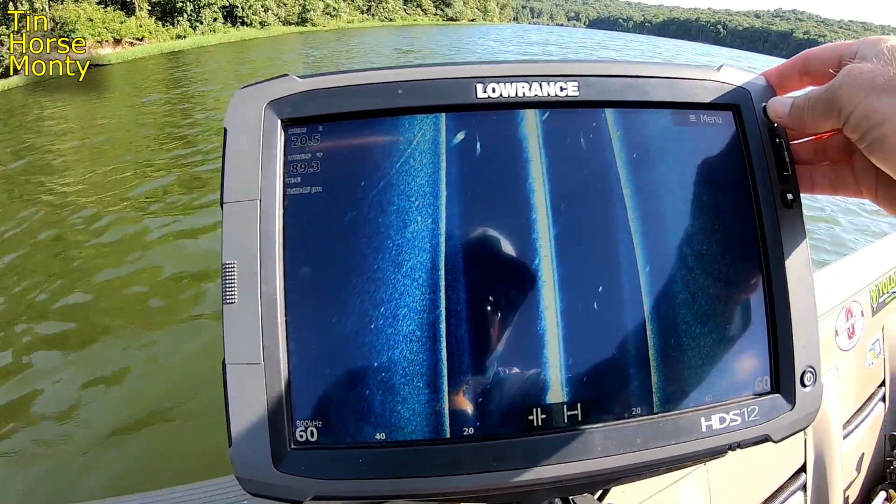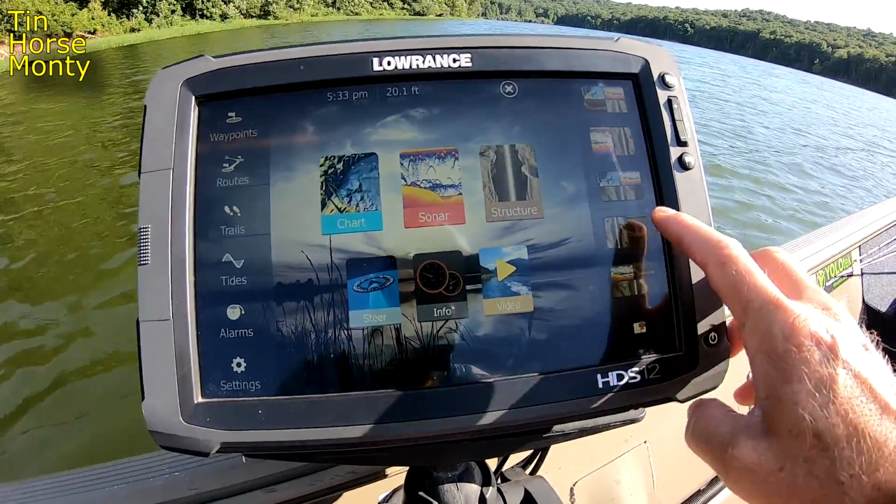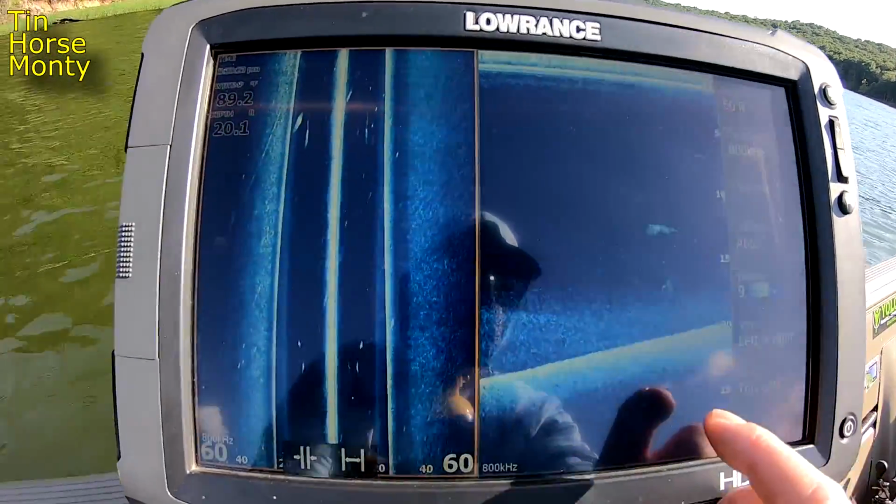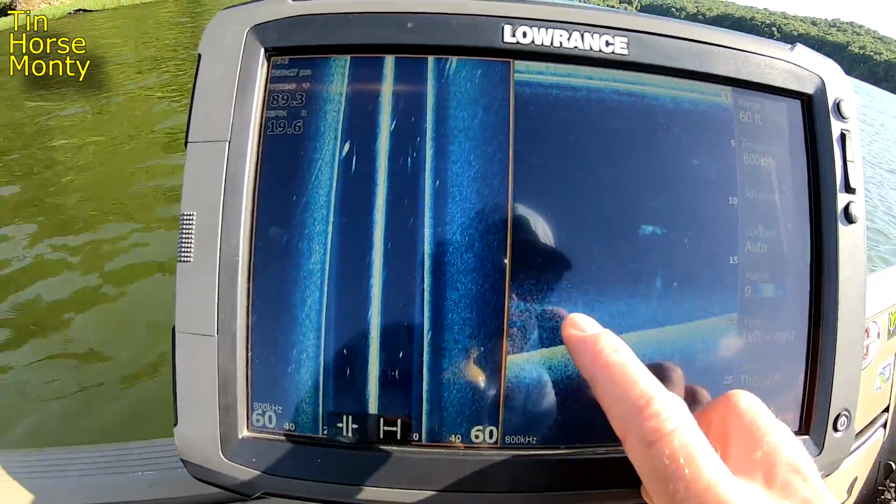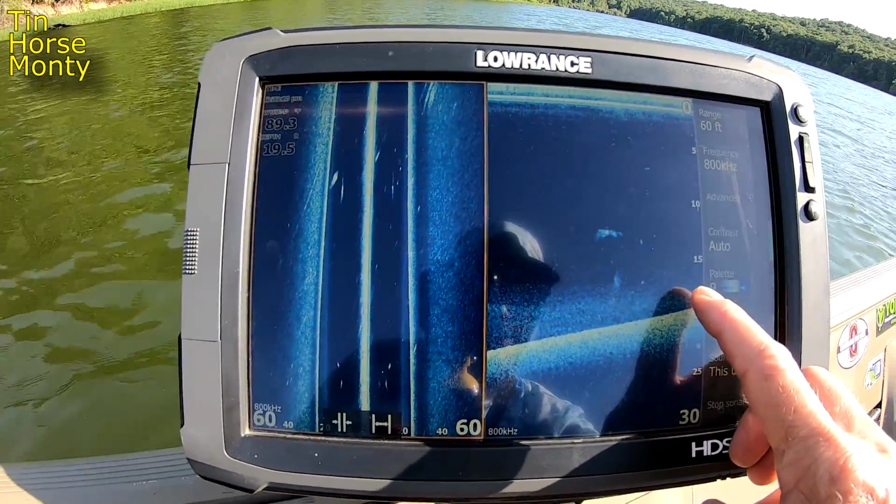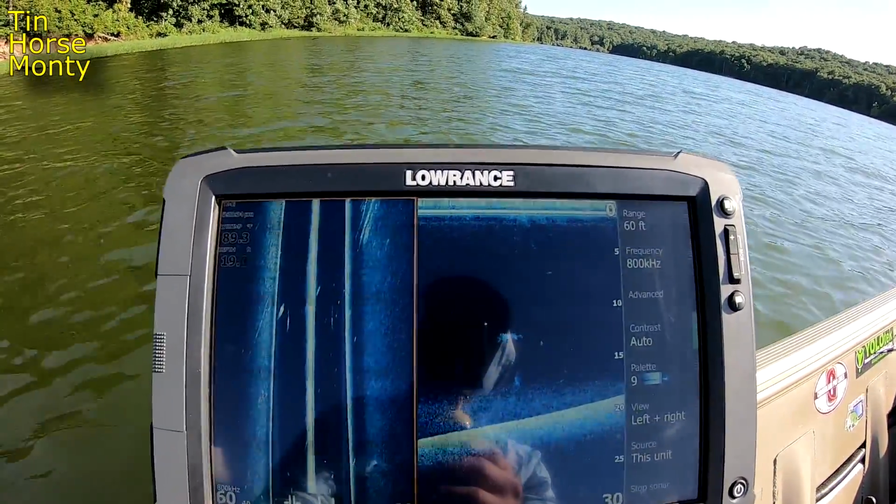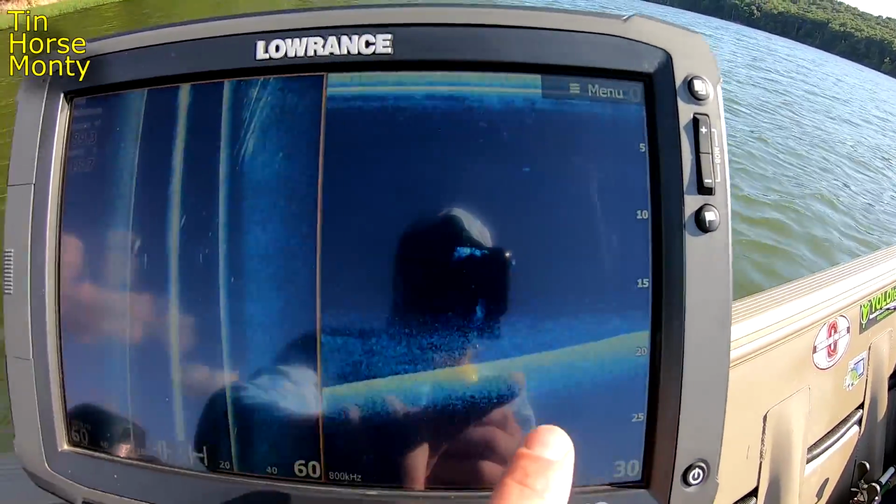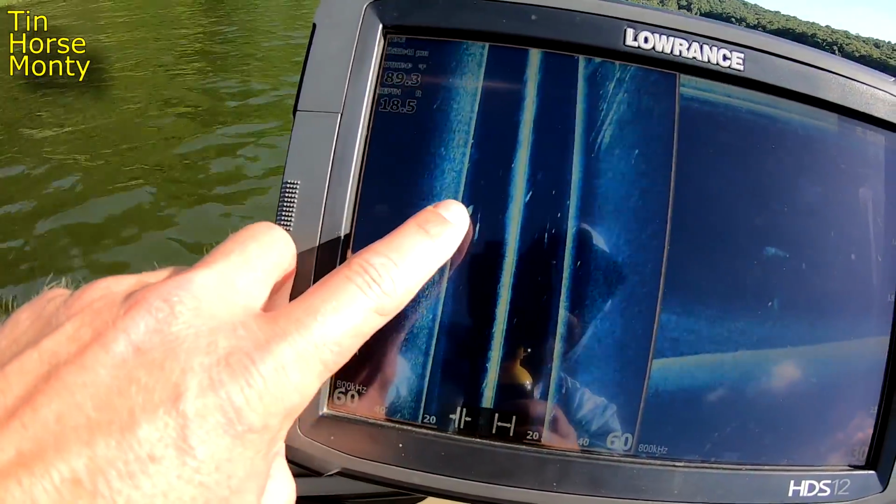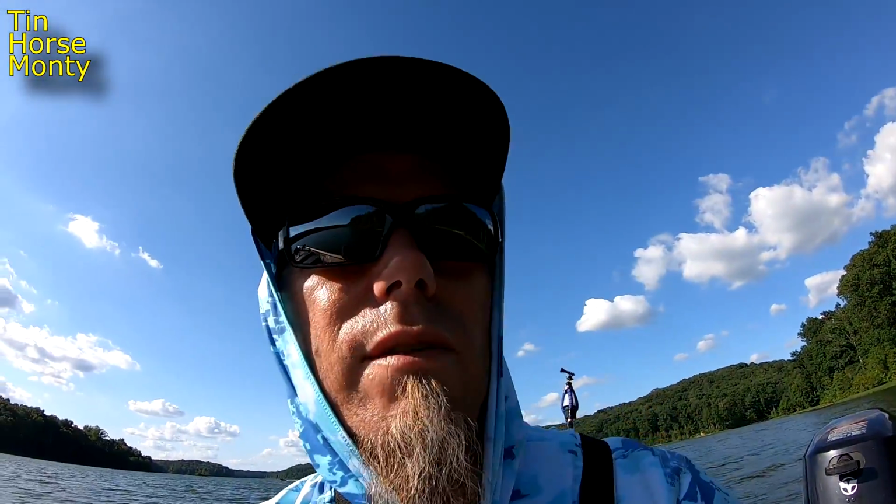I'm gonna go back to down scan. Let me see if I can give you a down scan. Here we go. Okay, this is a little bit better. See this fuzziness right here? That's kind of where your thermocline's set up. Right now it's in 16, 17 foot of water, and it changes. It's been anywhere from like 13 down to like 18. Here's some little bait balls, and we got some stuff coming up here. So let's go try to find some more cover, and then I'm gonna make a few casts and see if we can get some fish on this.